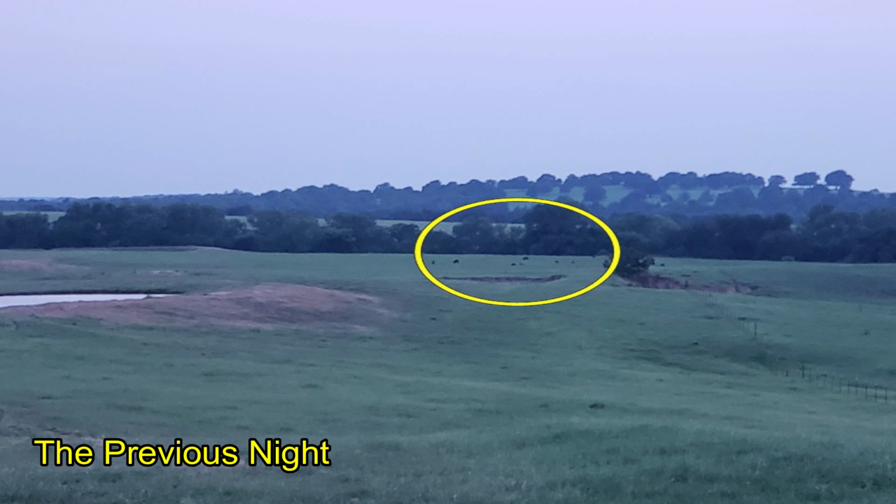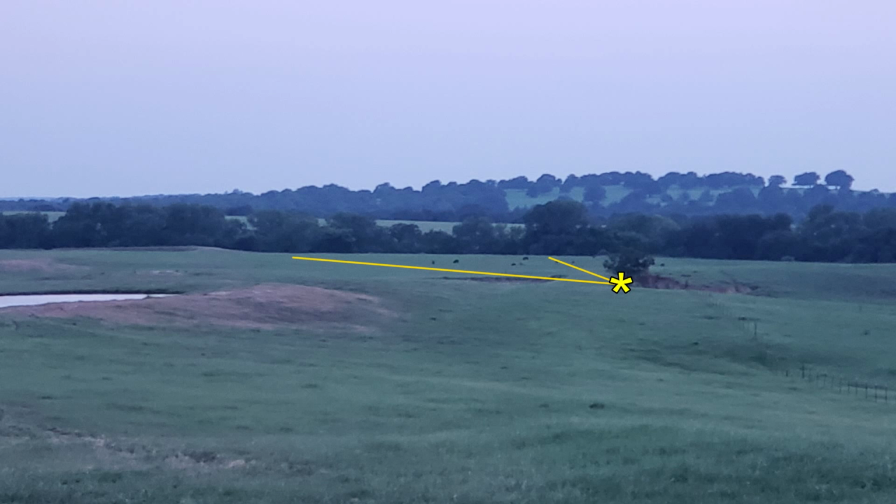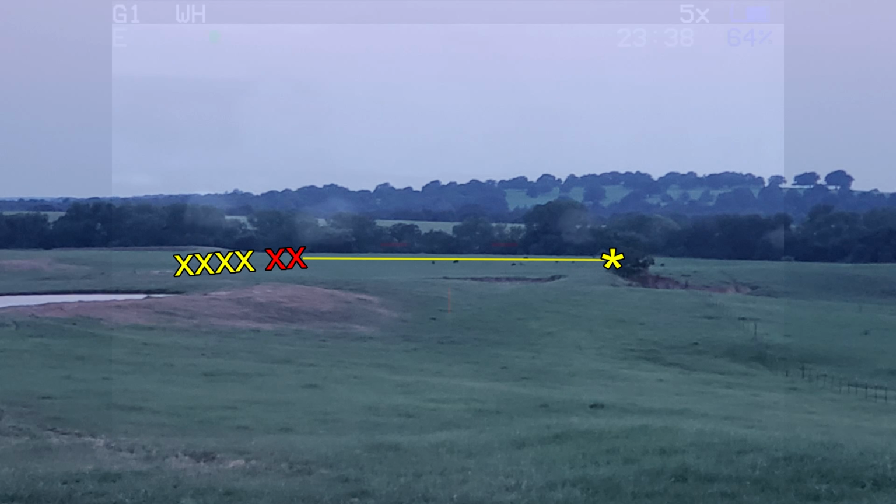During my last hunt, I showed up before dark, spotted hogs in the distance, made a beeline down the fence line towards the hogs, got set up, and was able to shoot some hogs. Well, this time the hogs are in the same basic area. I'm going to make my travels down the fence line, get set up about 50 yards beyond where I was. The hogs have moved off to the left, and I was able to get a shot at some of them.